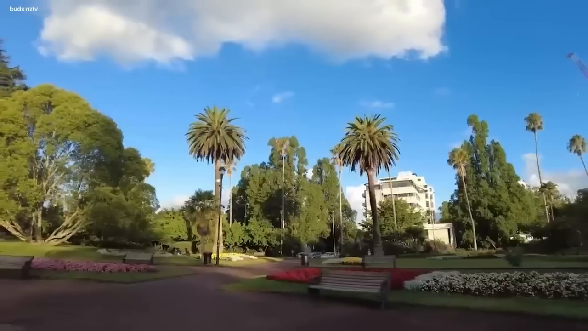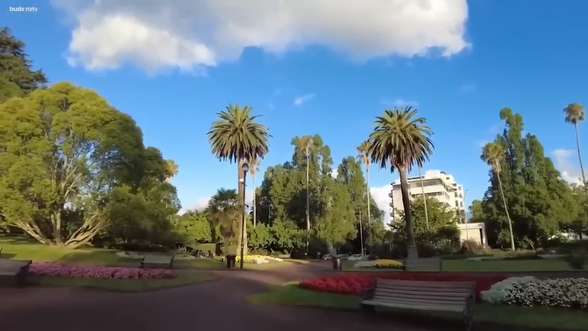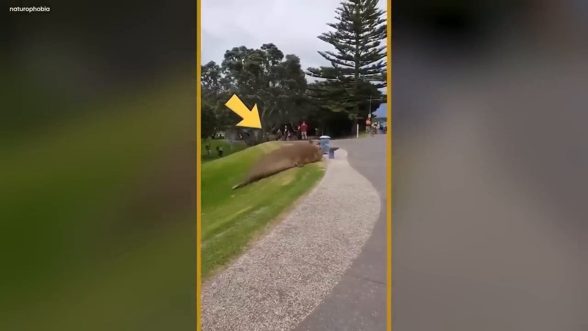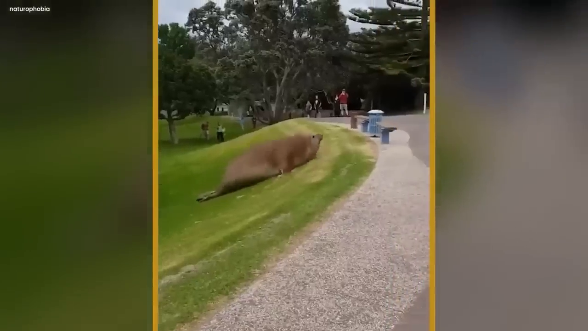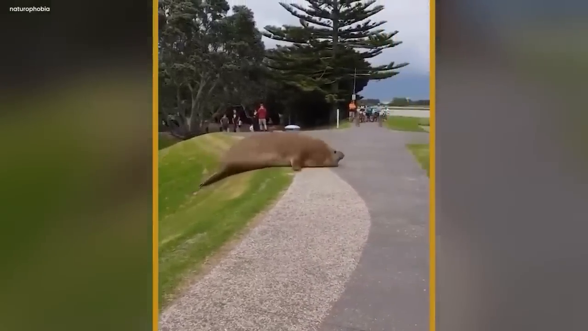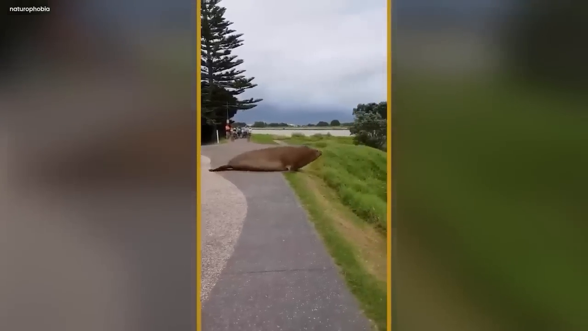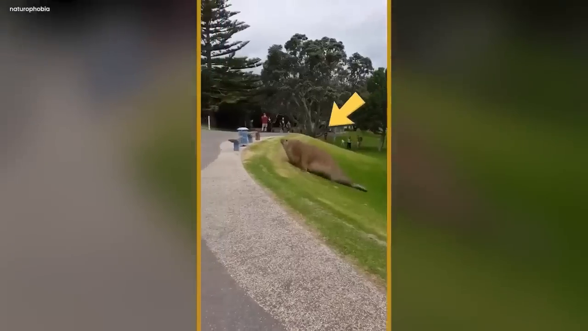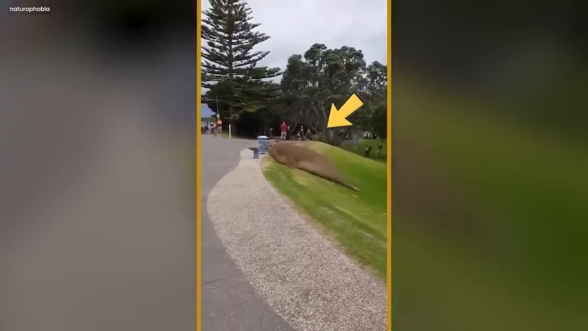Massive elephant seal. In a New Zealand park, something strange happened during the bright daylight. A massive and mysterious creature appeared, pushing the limits of understanding. The video recorded this mystery, revealing a gigantic elephant seal, a creature normally found deep in the sea. This enormous being moved through the park with an eerie grace.